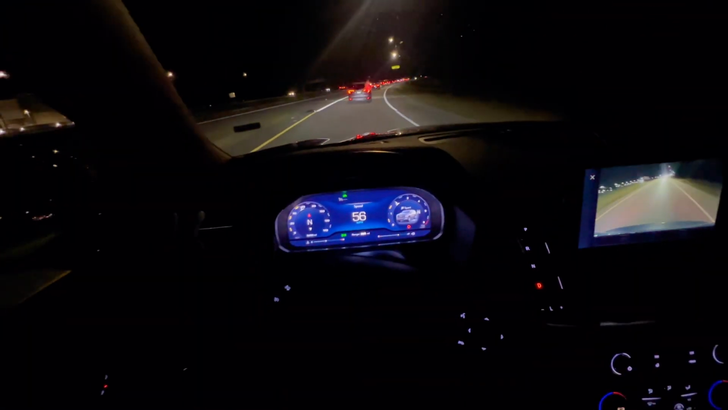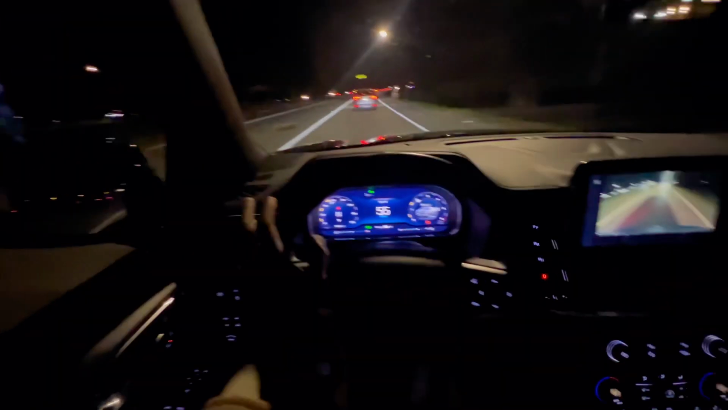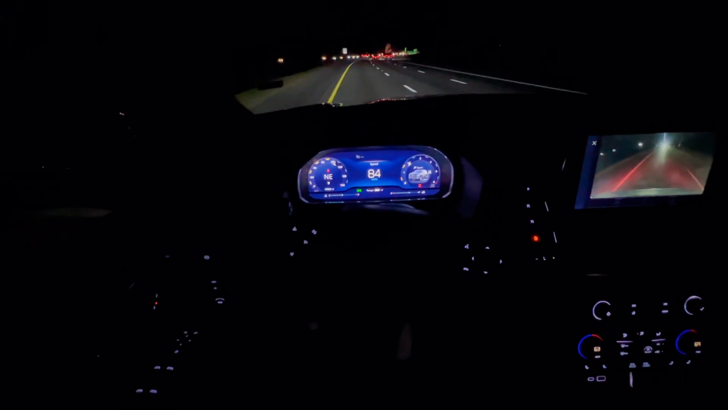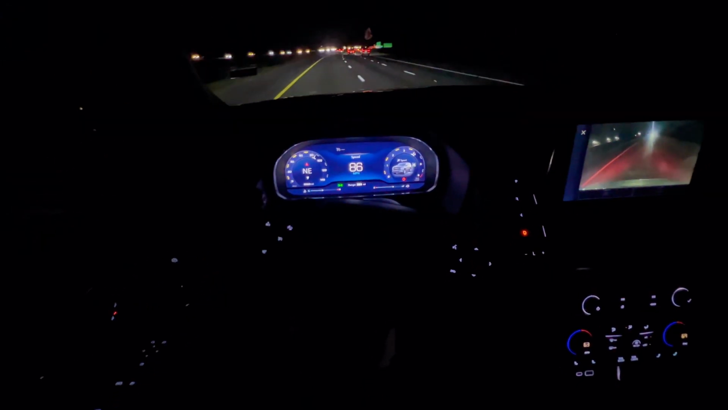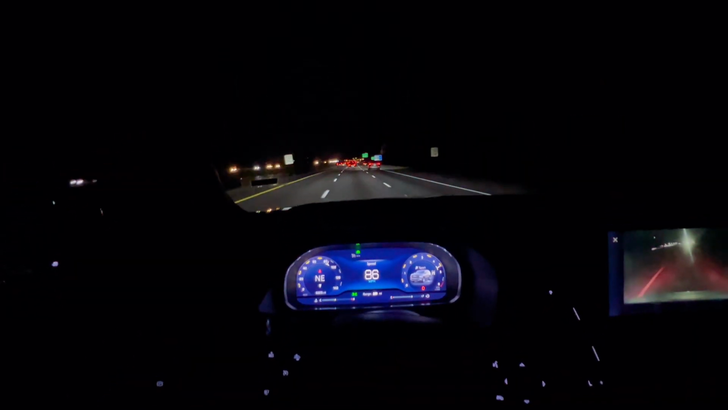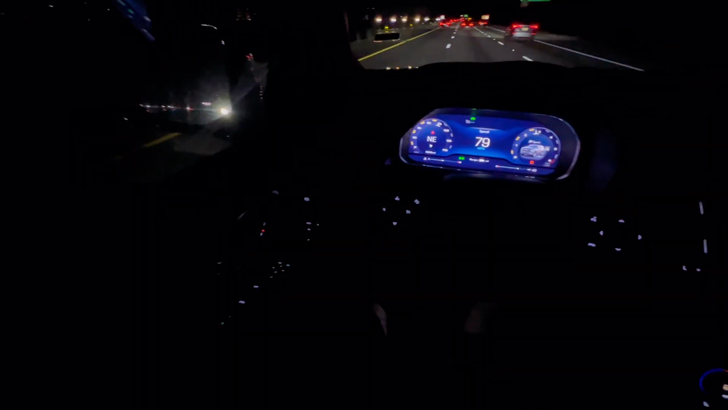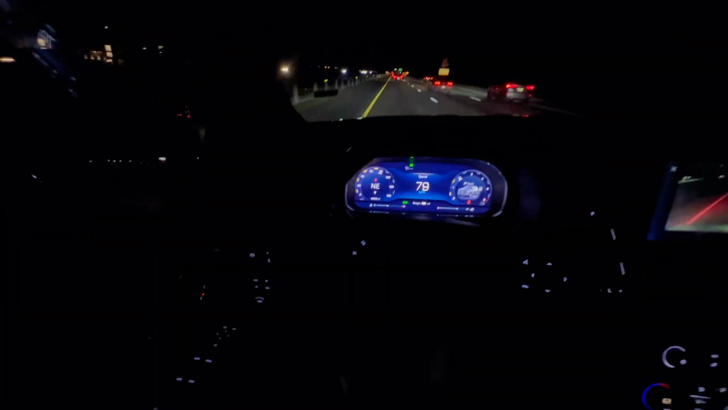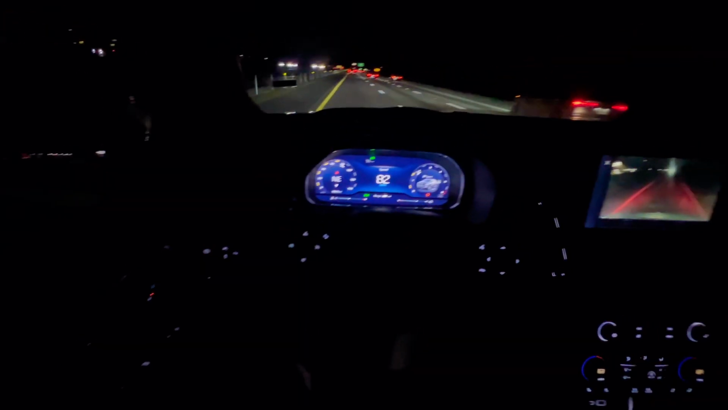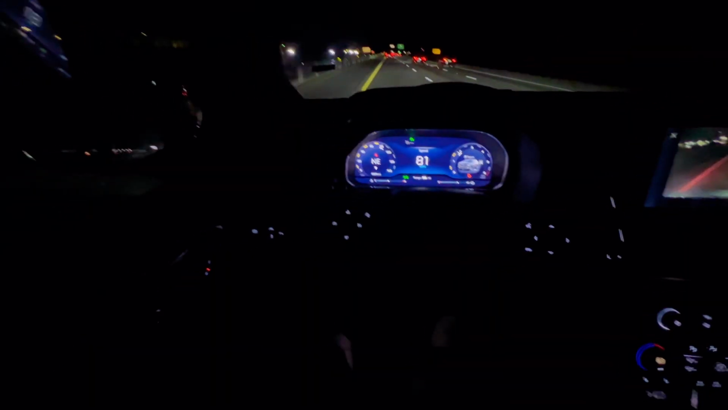All right, guys. So we are on the interstate right now, and I'm going to be cautious of other folks. Anyway, this car actually pulls quick. This is going to be a full throttle right here. Mind you guys, I am on the interstate, so yeah. But anyway, cool feature there. I've been really cruising this thing, but if I need to get to the next point, it gets me there quick, nice and efficiently.